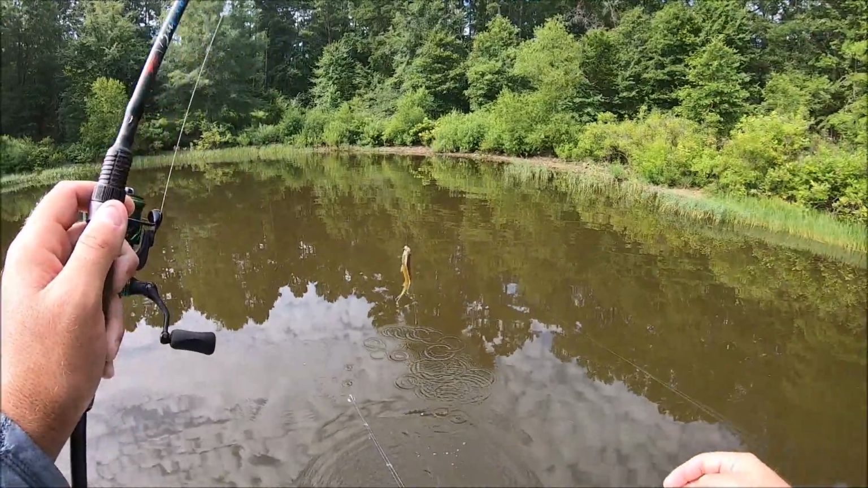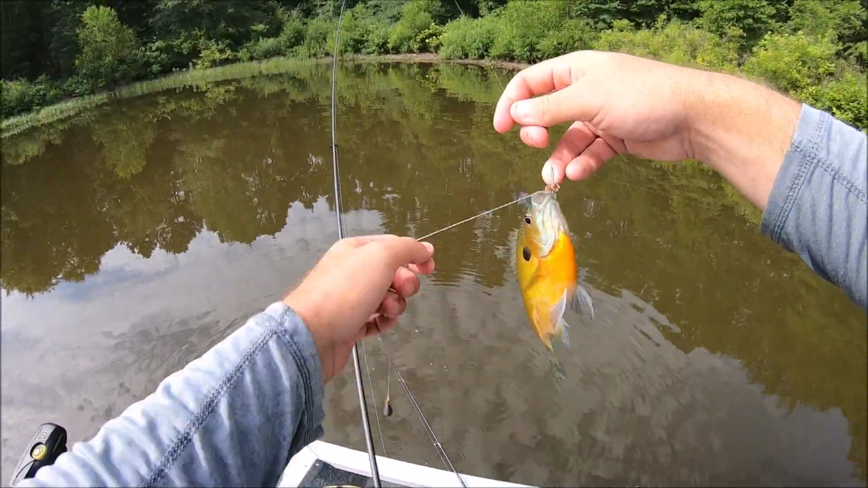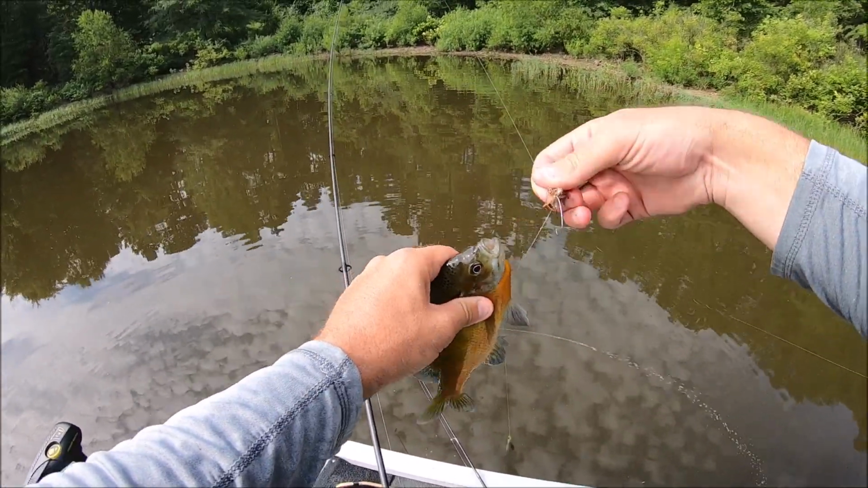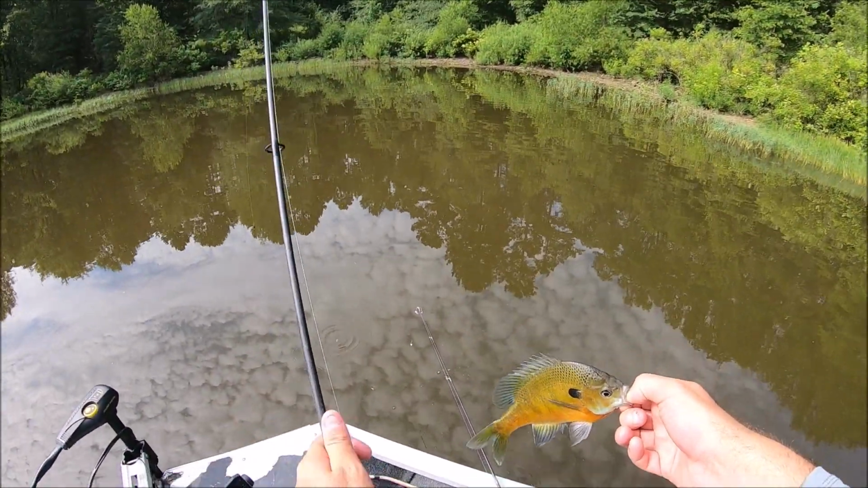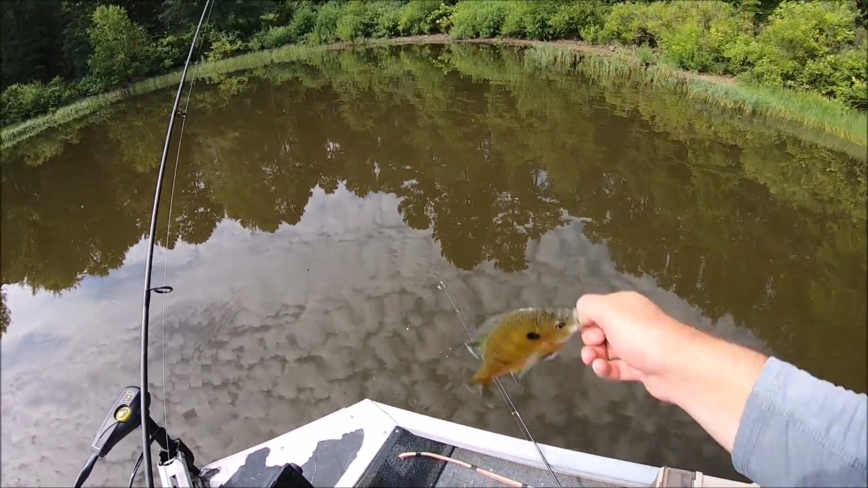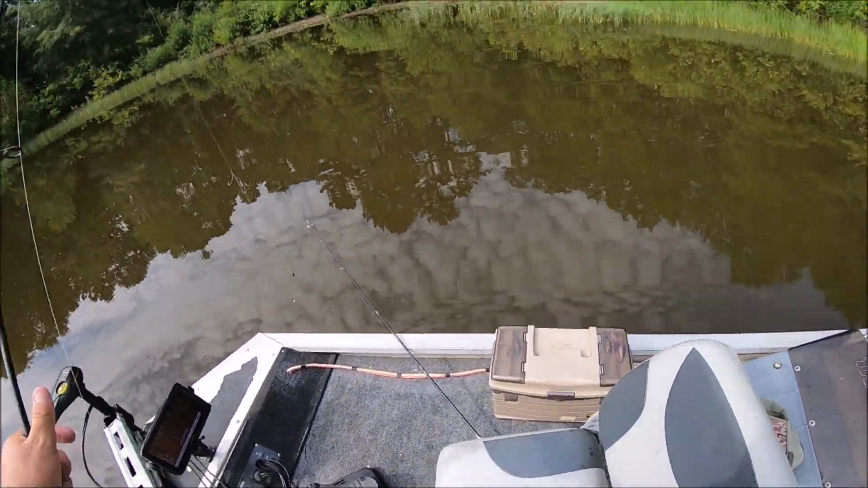Oh. Yeah, I might as well crank in because I know he's got my... Yeah, I'll throw that beetle spin for a while. We can sit here and catch them on crickets all day, but I like using that beetle spin. We'll throw it for a little while and then they'll quit hitting it and I'll switch to crickets. Give it about 5 minutes. I'll start throwing that beetle spin again. It's like, try it again. Yeah, they go crazy over it.